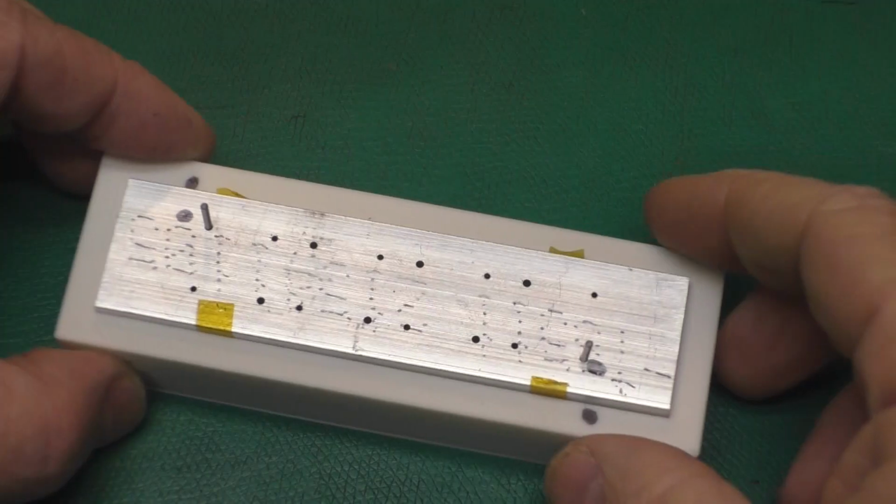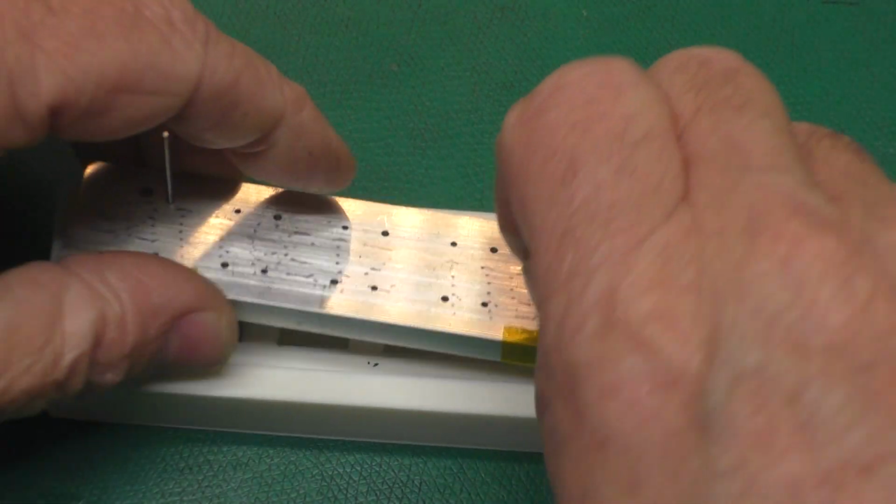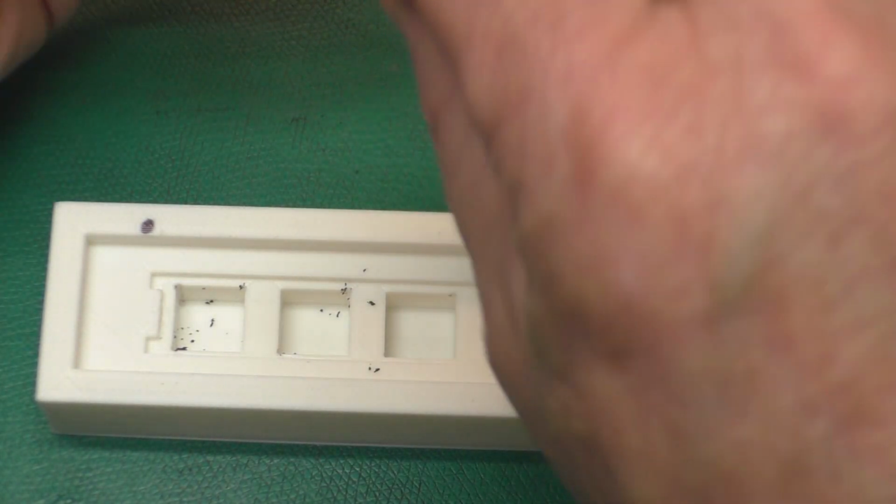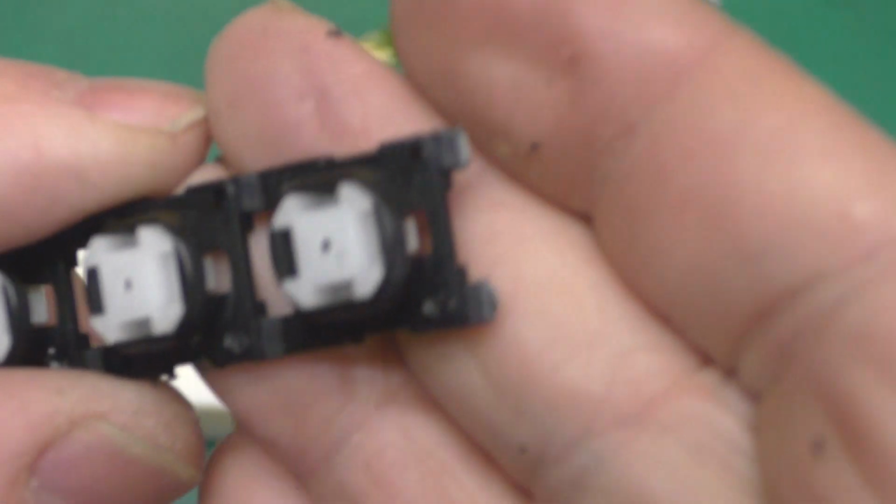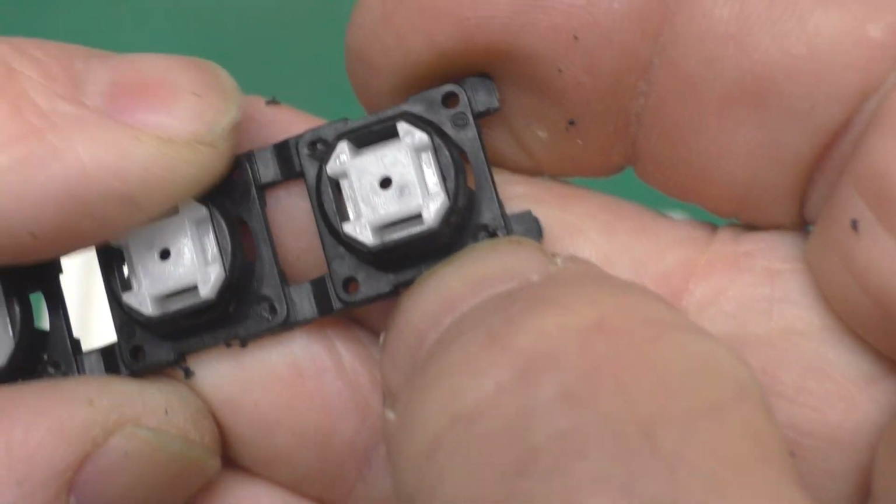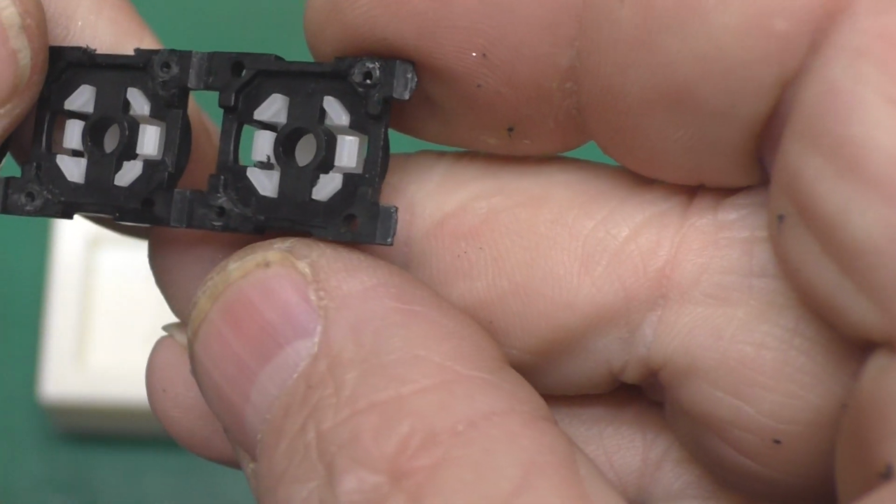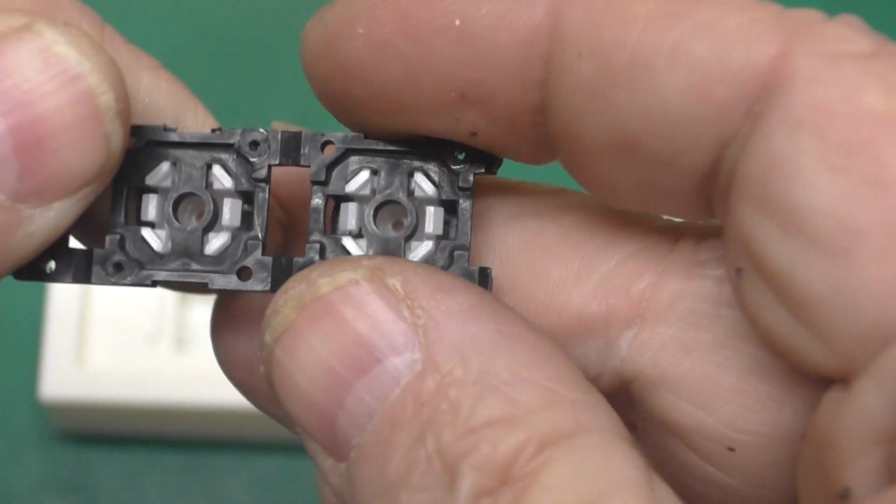Now we've got all those holes drilled, so we kind of retrieve our little key pod from the fixture, like so. And you might just be able to see we have holes through the top. And yes, they do not align with those little dimples. That is how they are supposed to be. You can see they're right through the center of where the posts were.